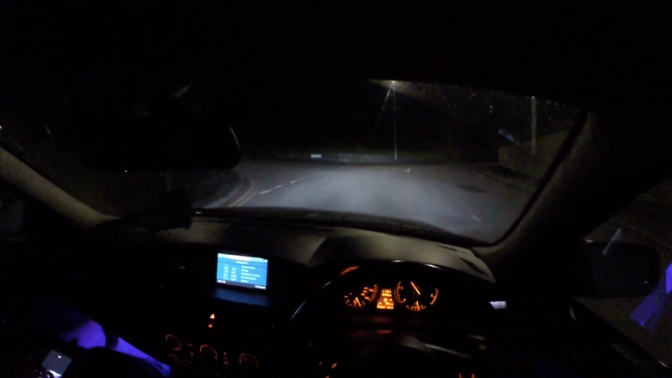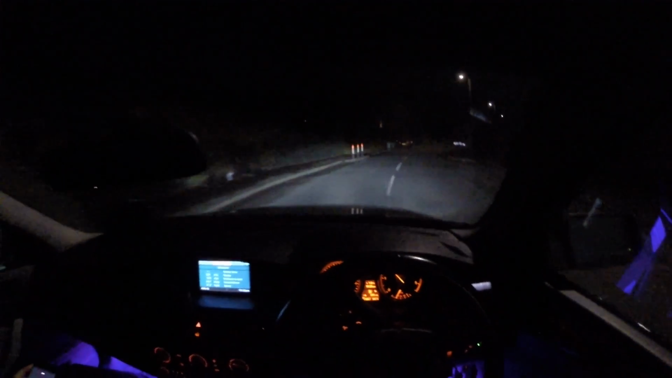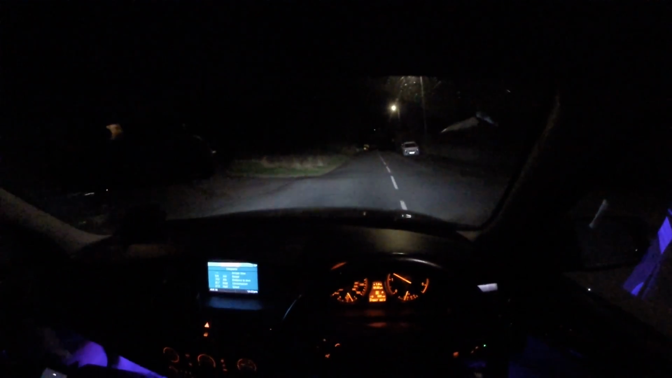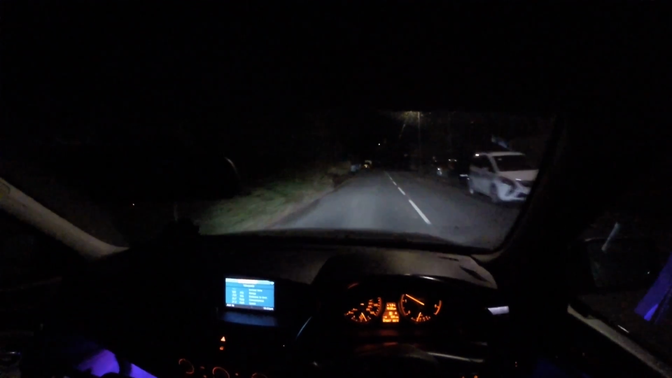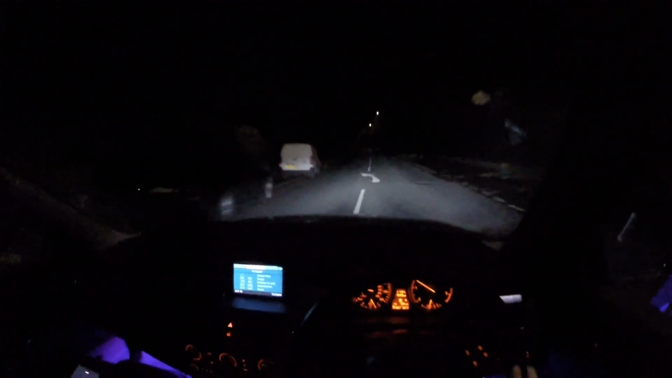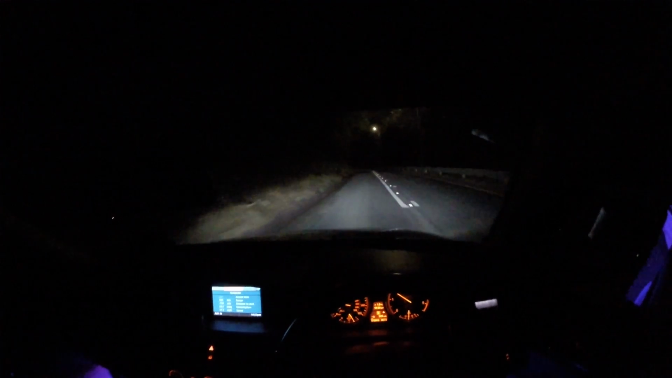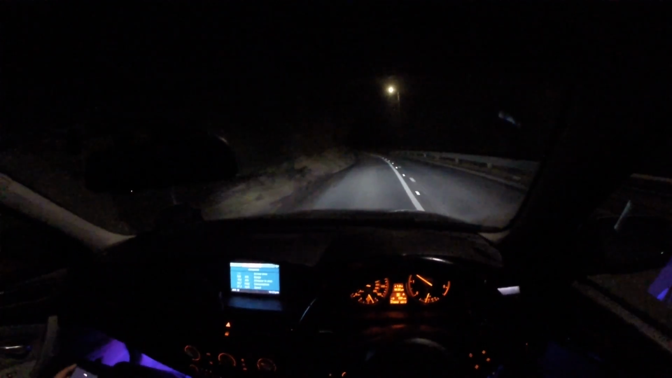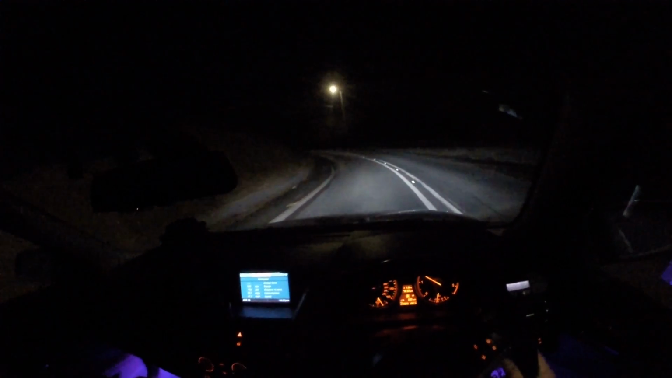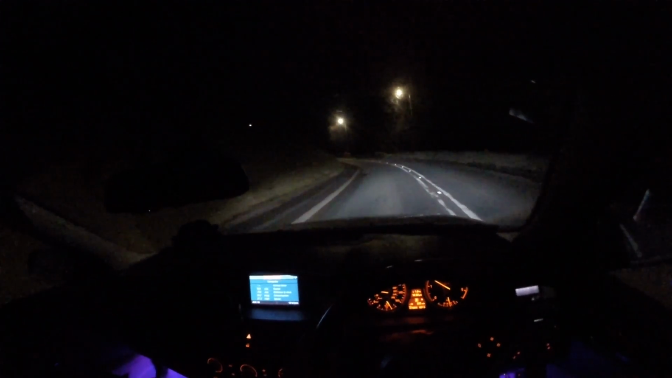Car, guys, look, take any bends you need. I wouldn't recommend taking bends fast though. I'd say max 30-34 miles per hour. Okay, look how dark that is now. Yeah, these roads are fucked. Potholes on these roads are crazy, guys. That's just a drainage, guys.